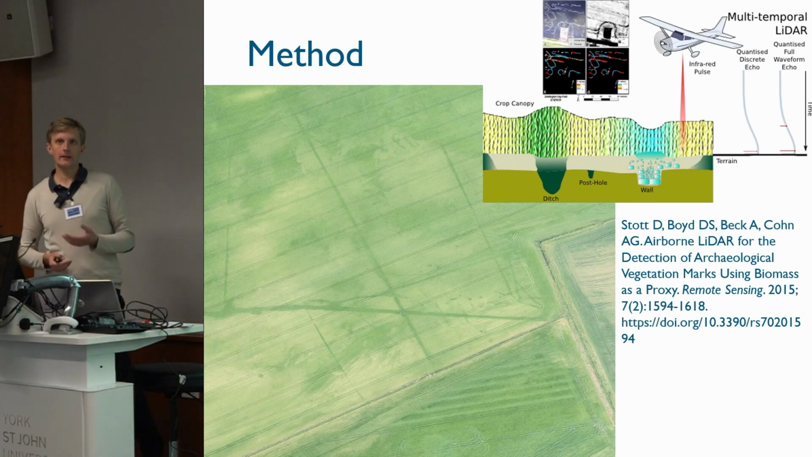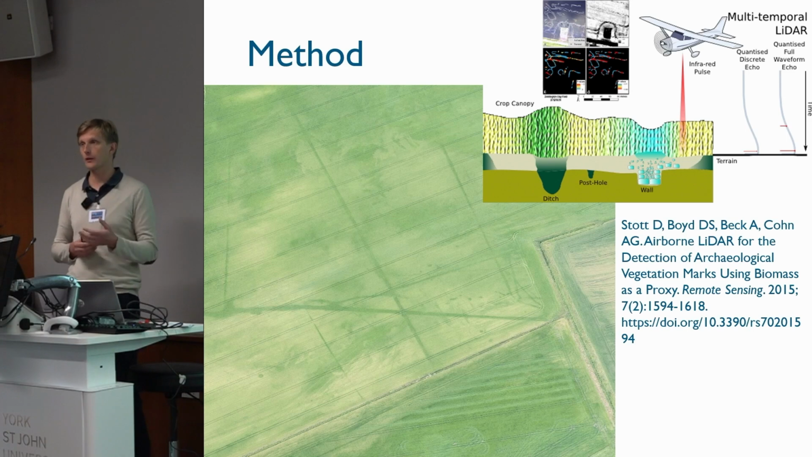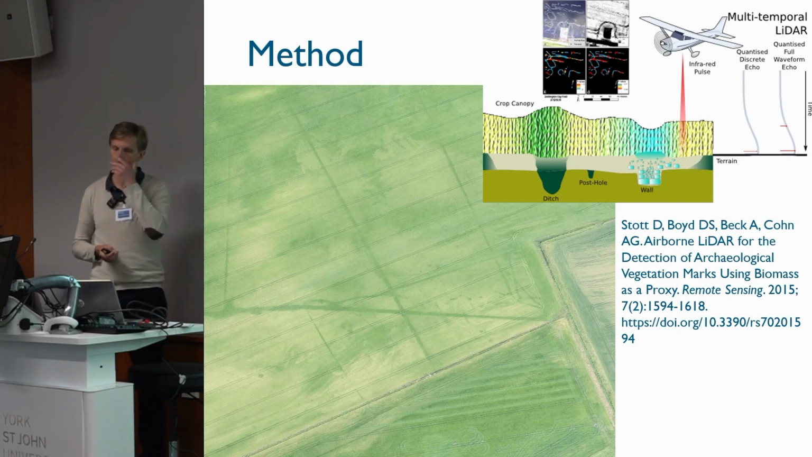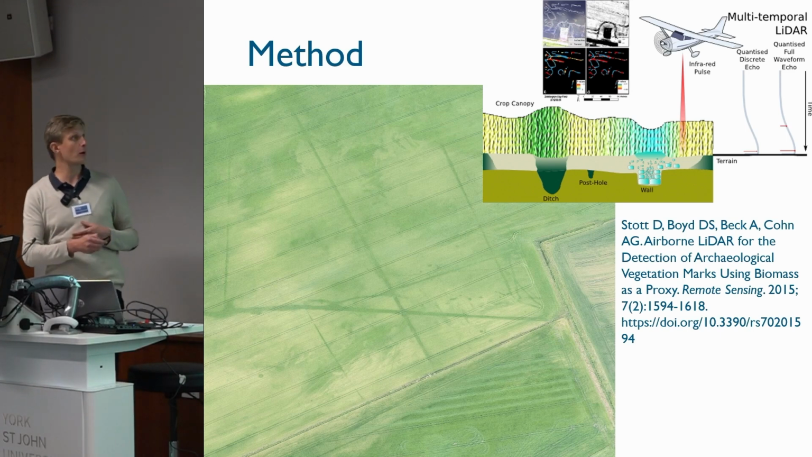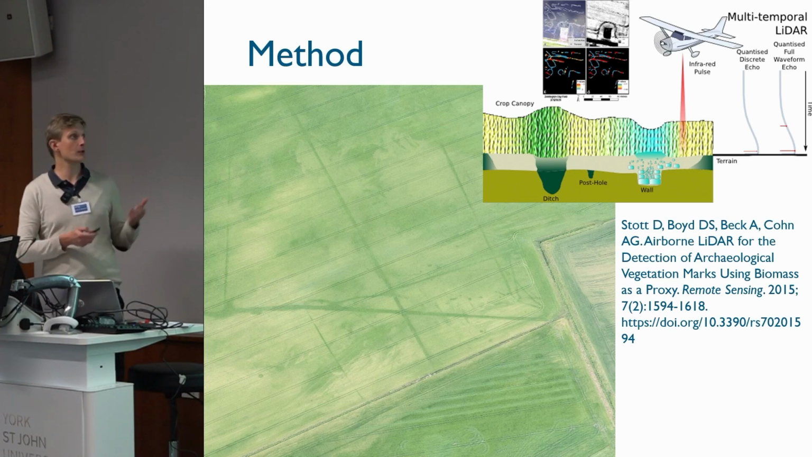So the method to identify cropmark sites in lidar data has been investigated by a few teams, including a team of Dave Stott and the rest, who've been trying to identify in multi-temporal data the difference in height in crops, as it is in aerial archaeology, of course, in RGB and in passive surveying.